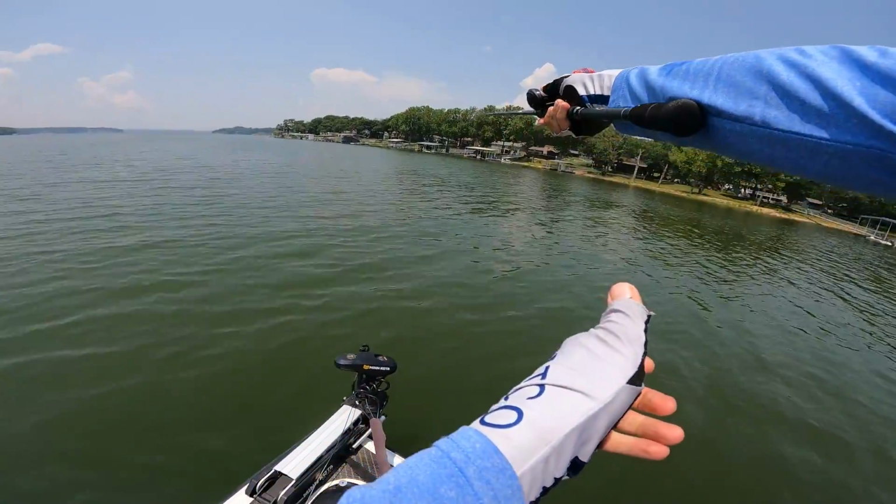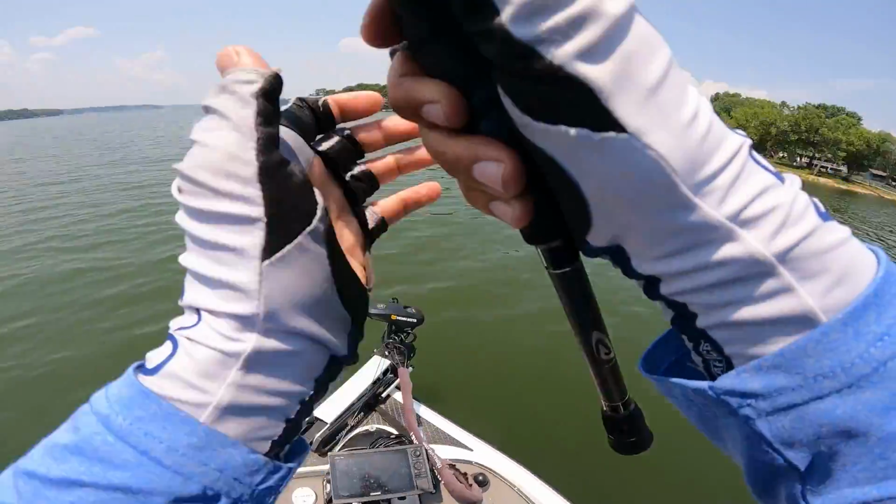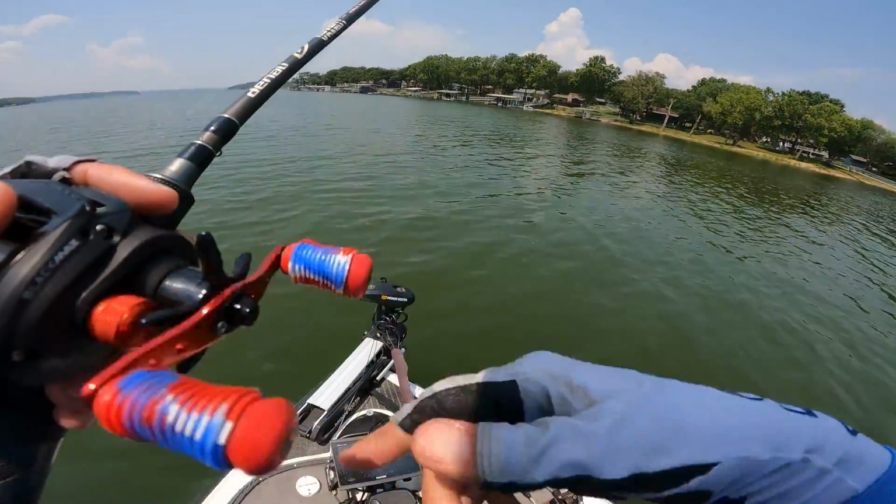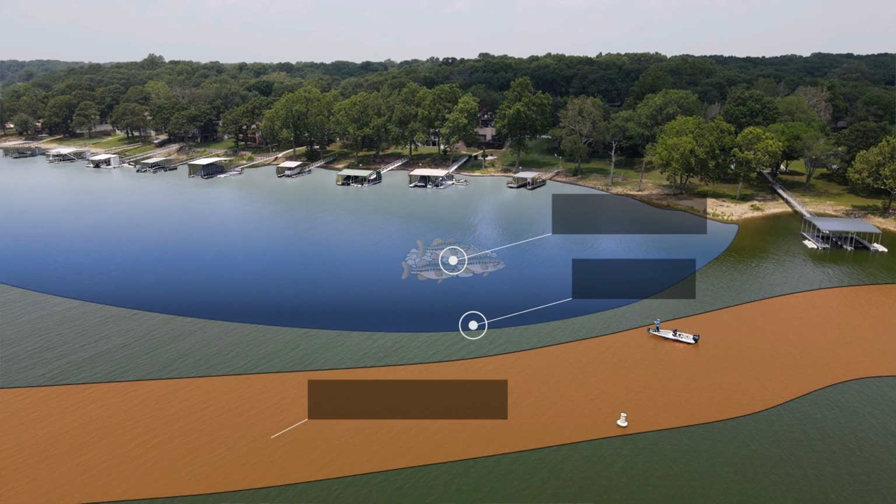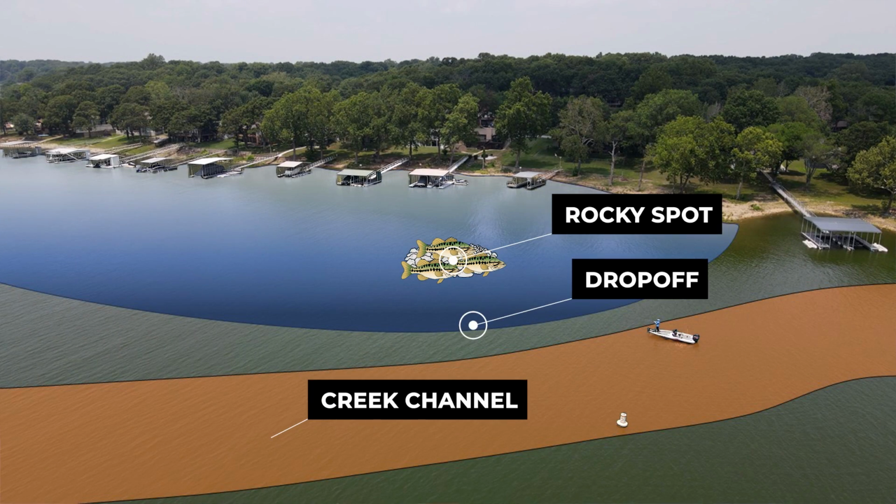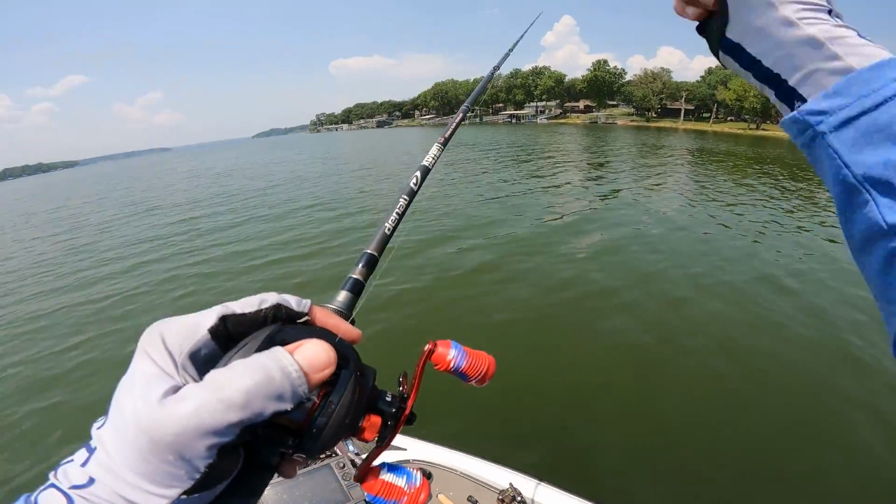This is when it gets fun, catching them fast and furious on this ledge. It drops off really sharp right here into the channel, but they're way up on top of the drop. You can actually see them pushing shad when I had the live scope over there. I'm not recording the live scope right now, I'm just staying far away from these fish, bombing a cast. That fish bit it way up there though.